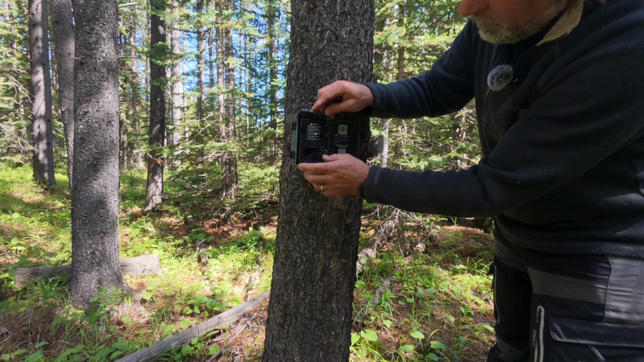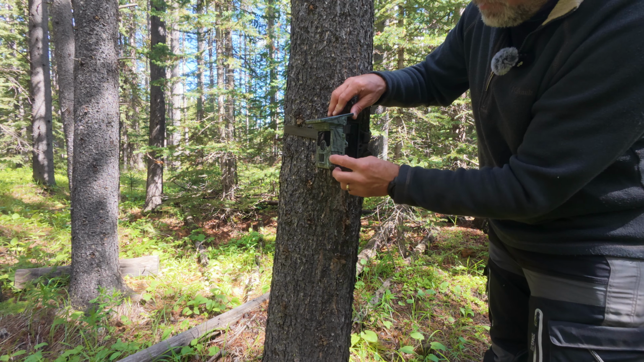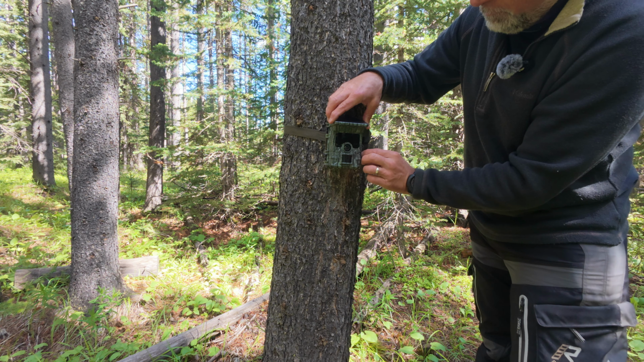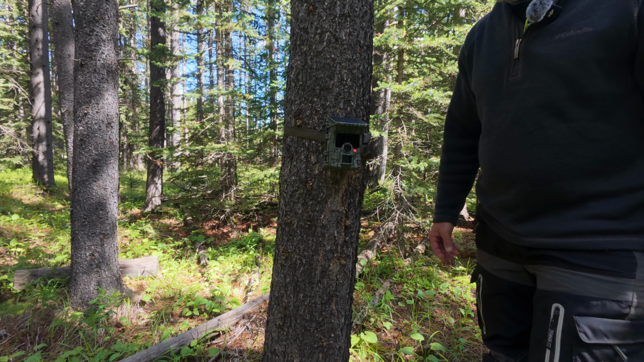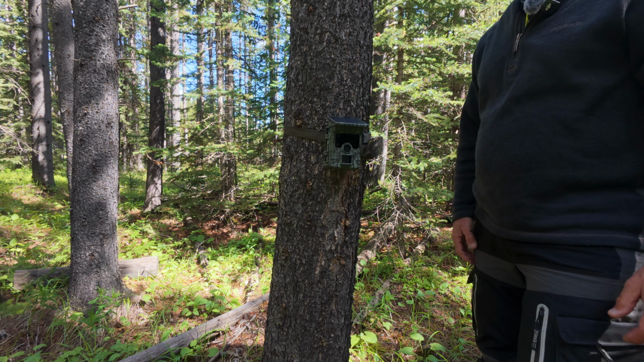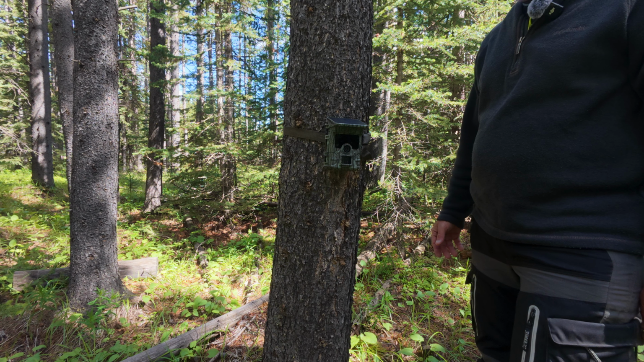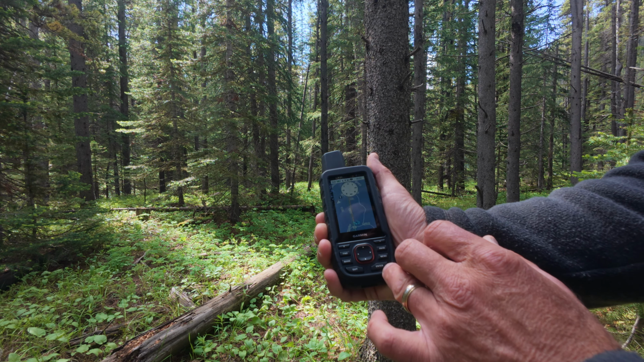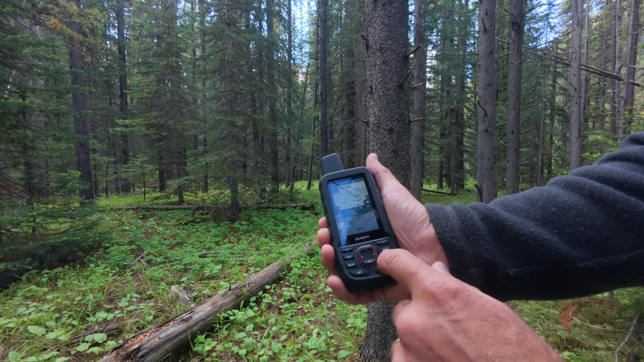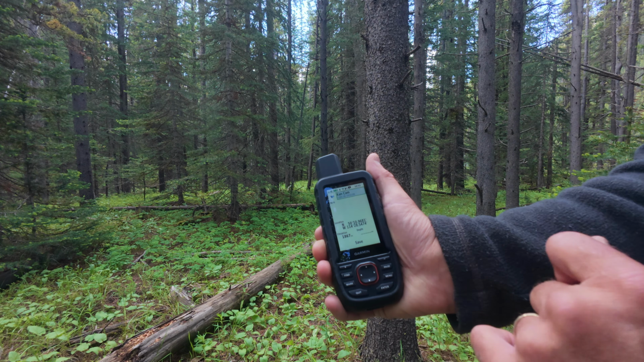At this point we just have to turn the camera to the on position to activate the sensor, and the camera is ready, and we'll come back here in a week or so, unless I decide to come back here on Sunday. I don't know yet. I will mark this location on a GPS. I call it a can cam. I know what that means, and save it. Day 4.